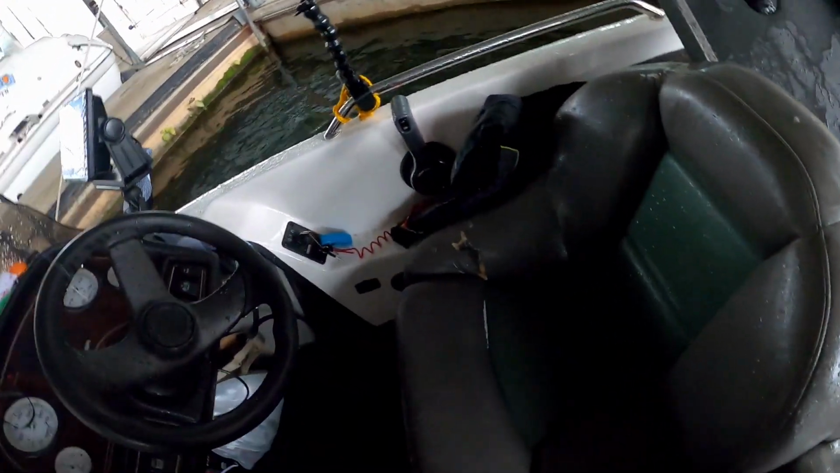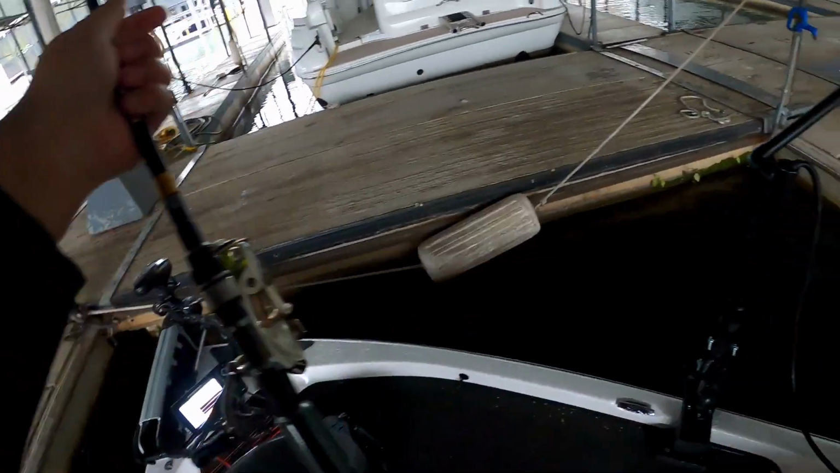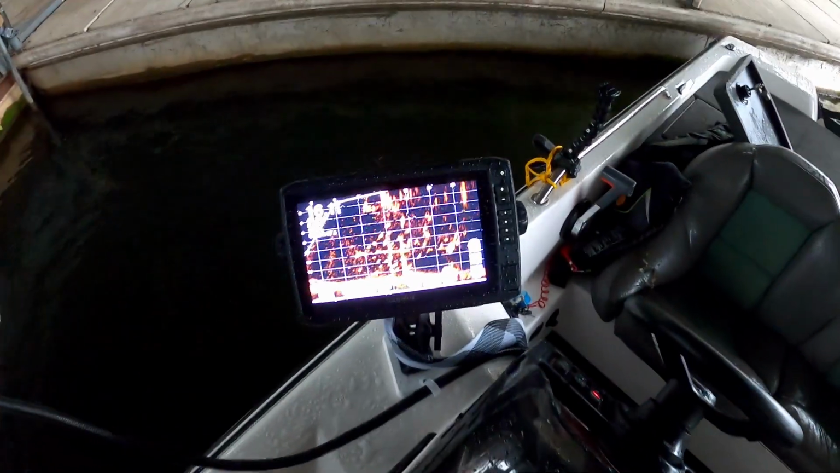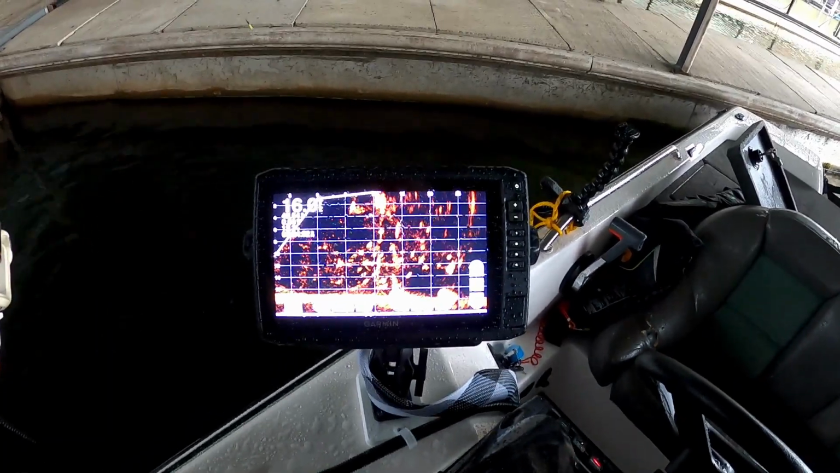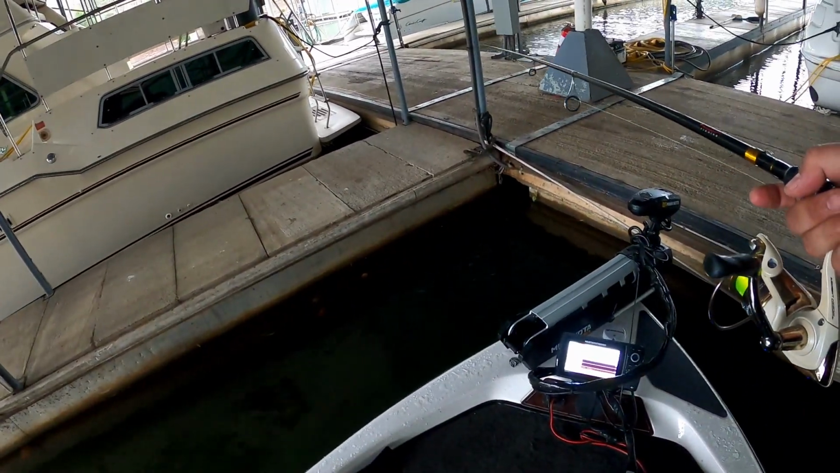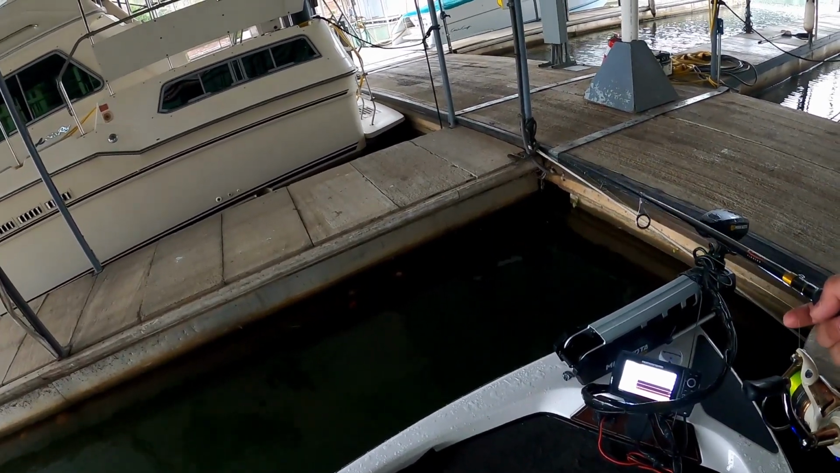Another 11. Alright, so looking around, looking for schools. I'll show you what we got. And this is actually facing the other direction. Right in front of the boat, underneath that corner, this is what we got. Try not to hit the trolling motor. Which is nice because it's raining and we're under cover. We'll need to click that one. And we're not using the scope to find them, we're just fishing.